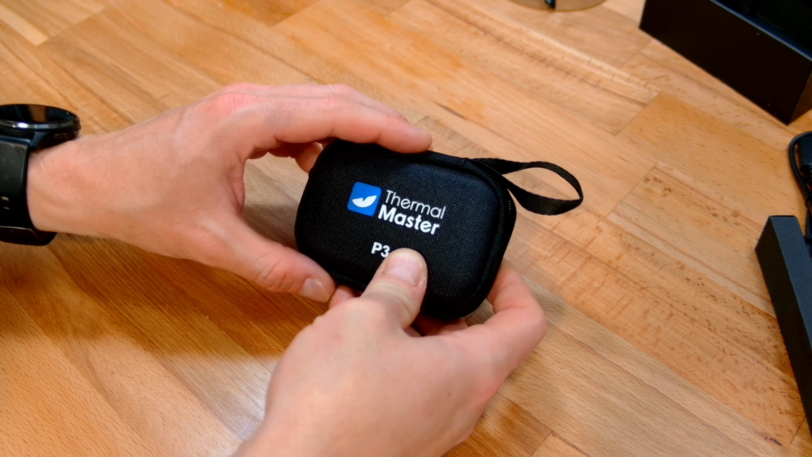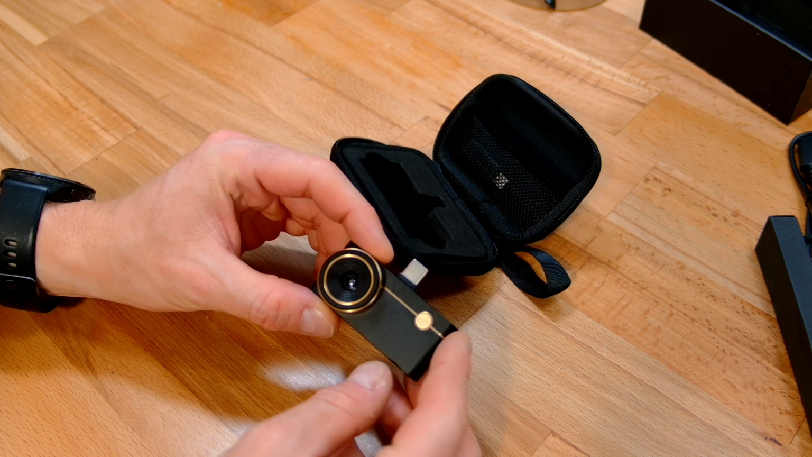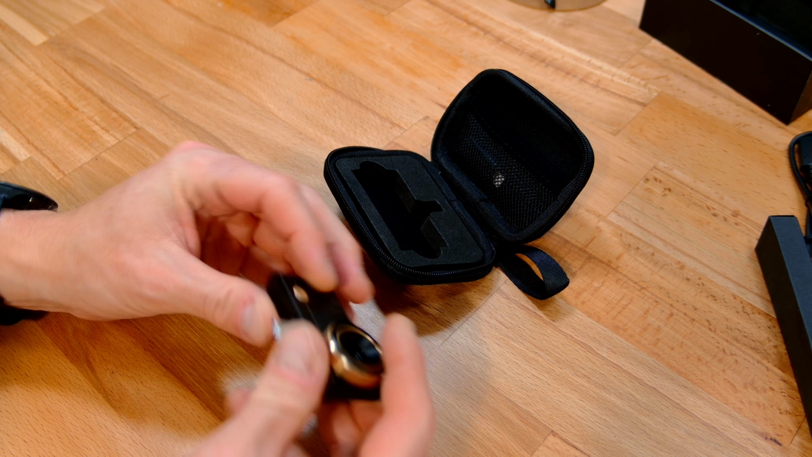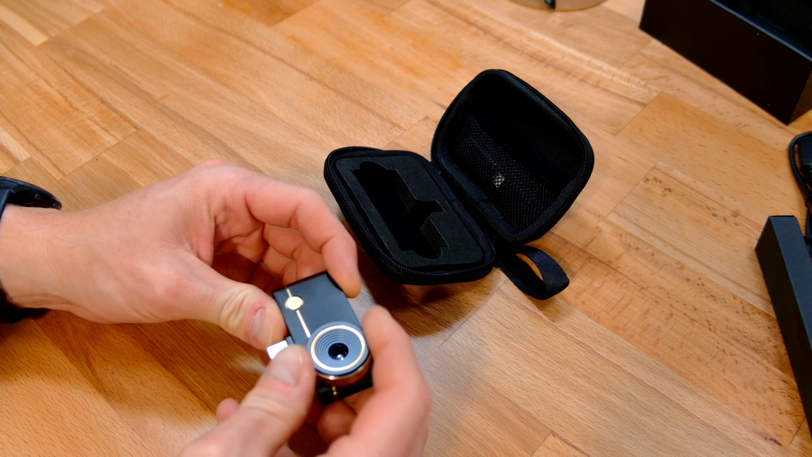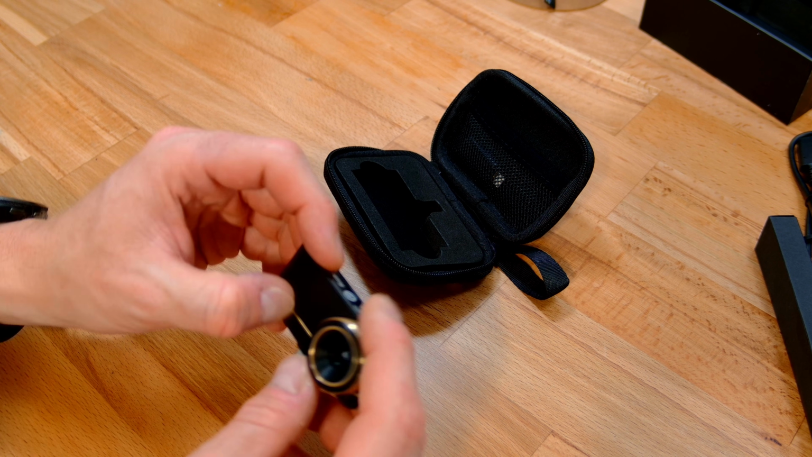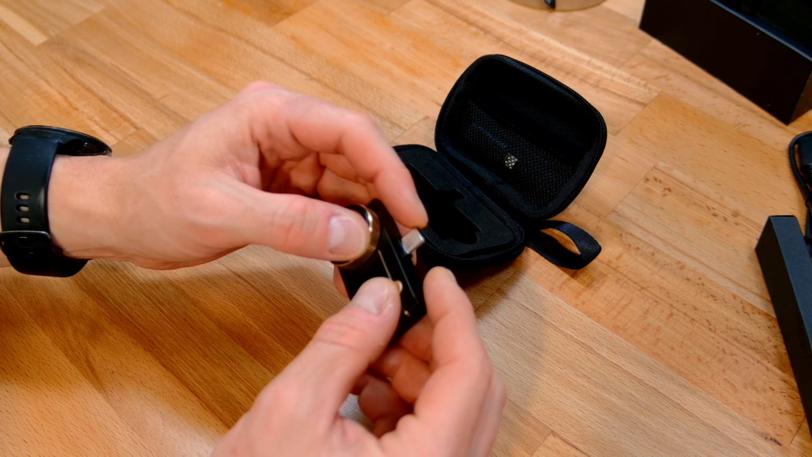So this comes in this nice little case. I do like the cases. This is a very small device with a very bloody big lens on it. Also nice and aluminium, like the TC002. Feels like a manual adjustment on the lens there. And there's that little TOPDON logo. I'm not really sure what the point of that is.